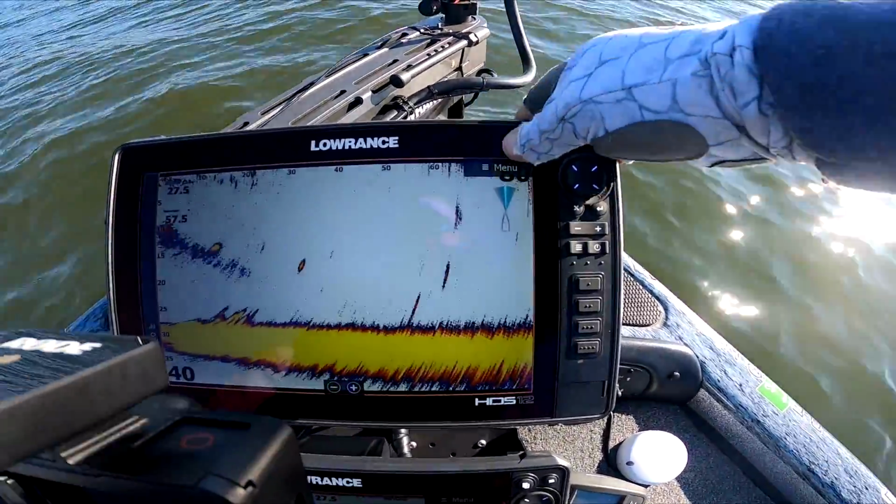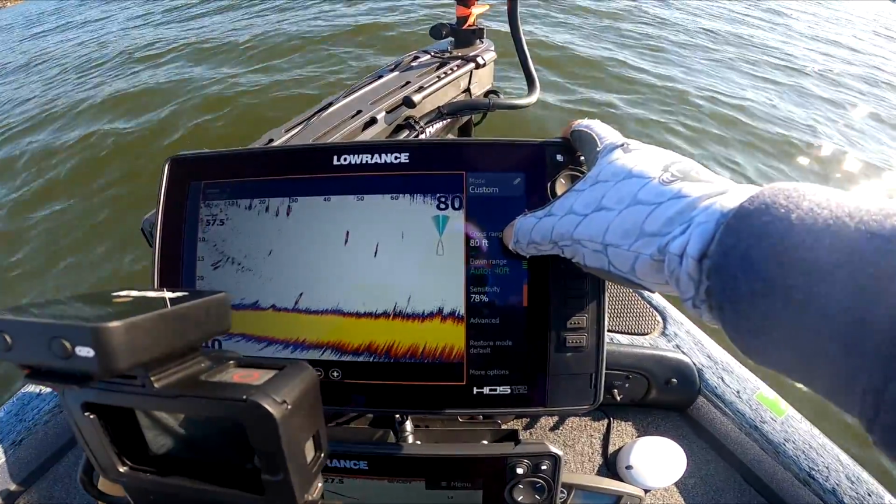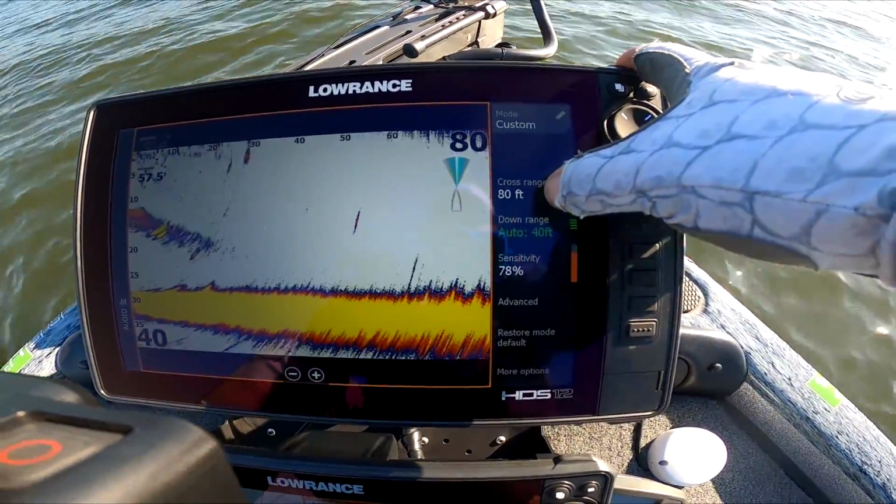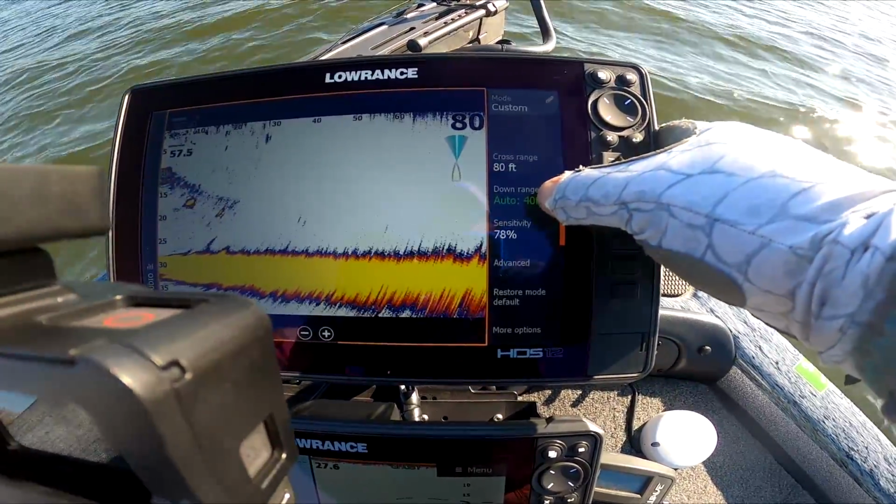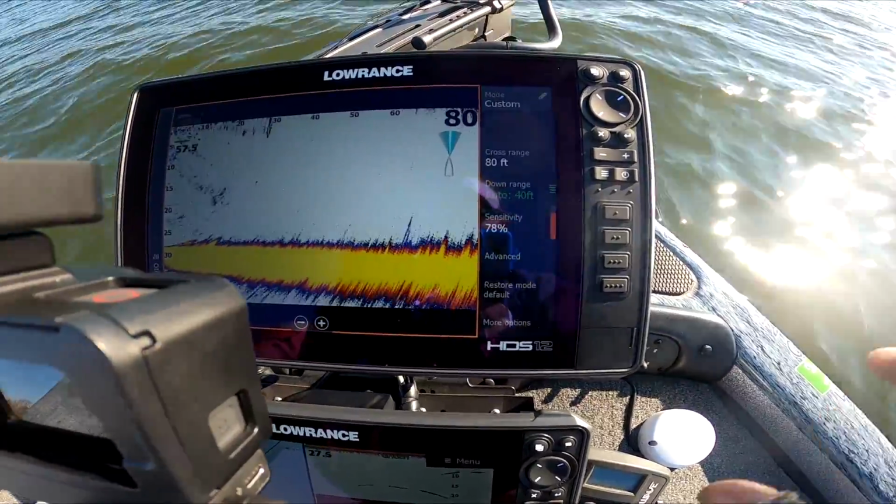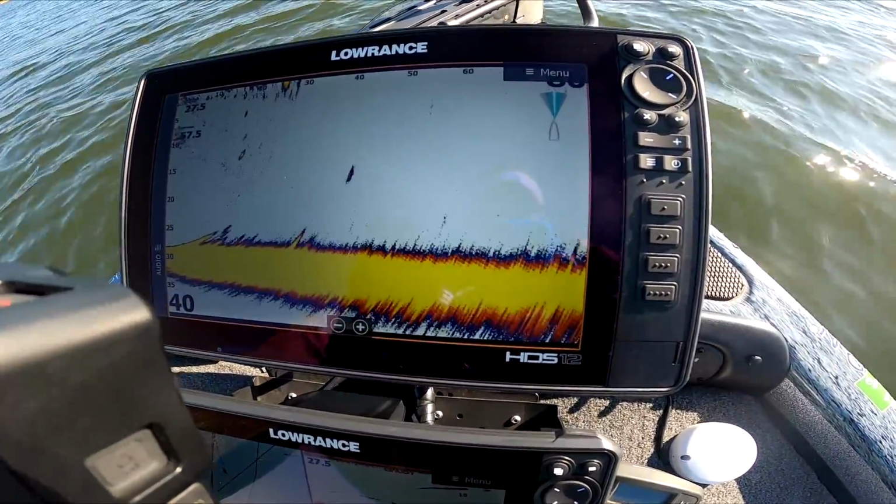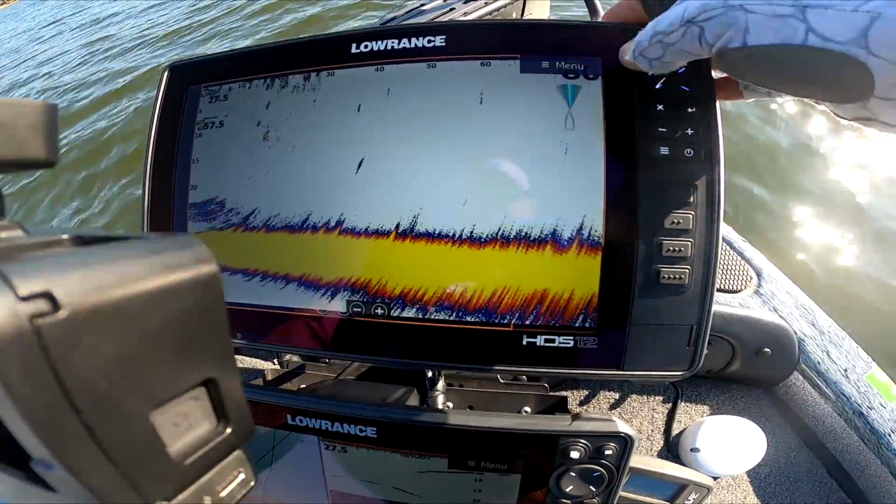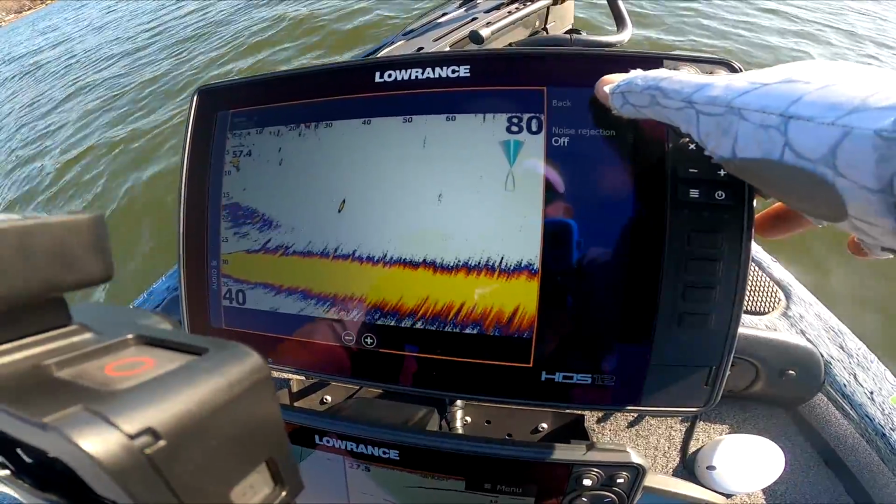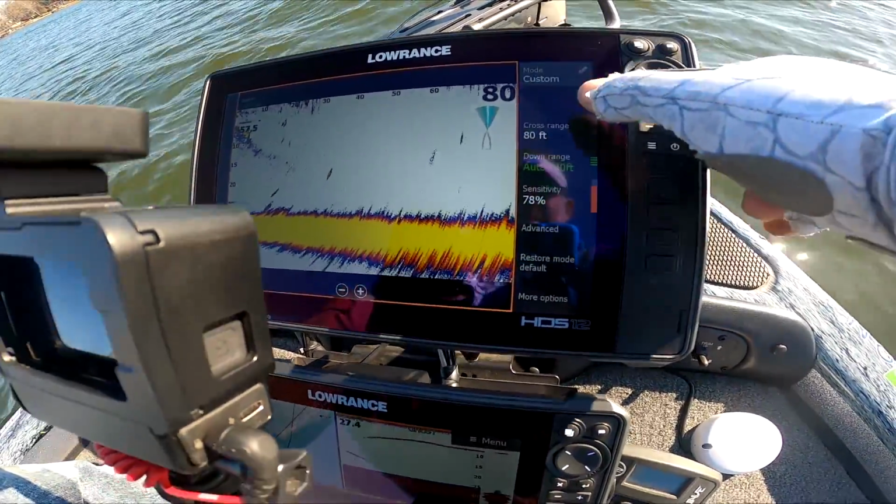All right, so while you're on Live Sight, if you go to menu, what I like to do is run anywhere from 60 to 80 feet across. I keep my downrange on auto. My sensitivity I keep anywhere from 70 to 80 unless I'm really wanting to look way out, and then I'll crank it up a little bit. Under advanced, keep noise rejection off. That tends to help pick up a little bit more.